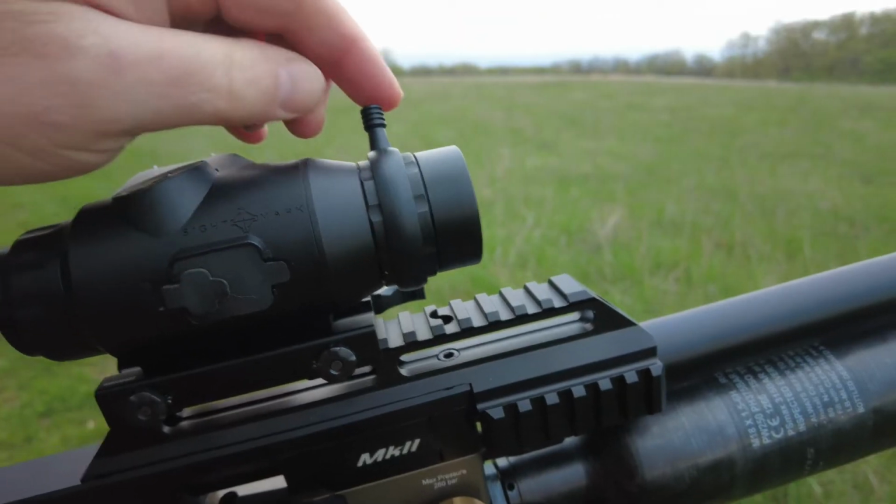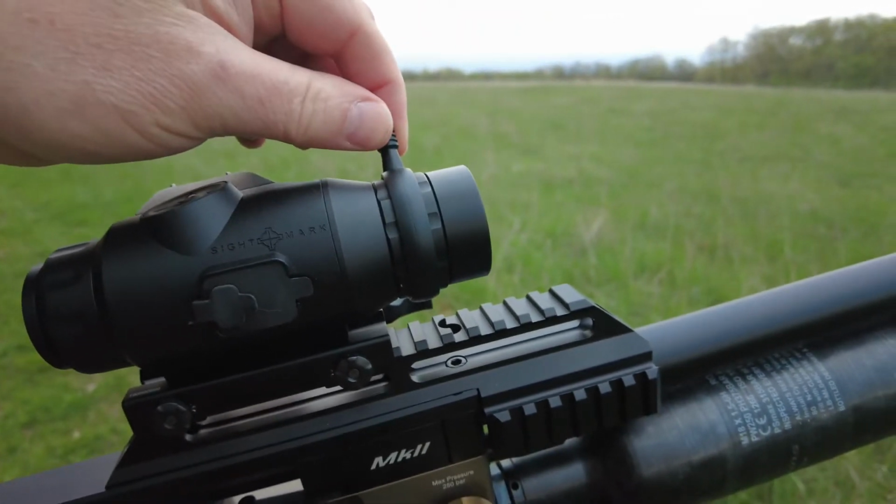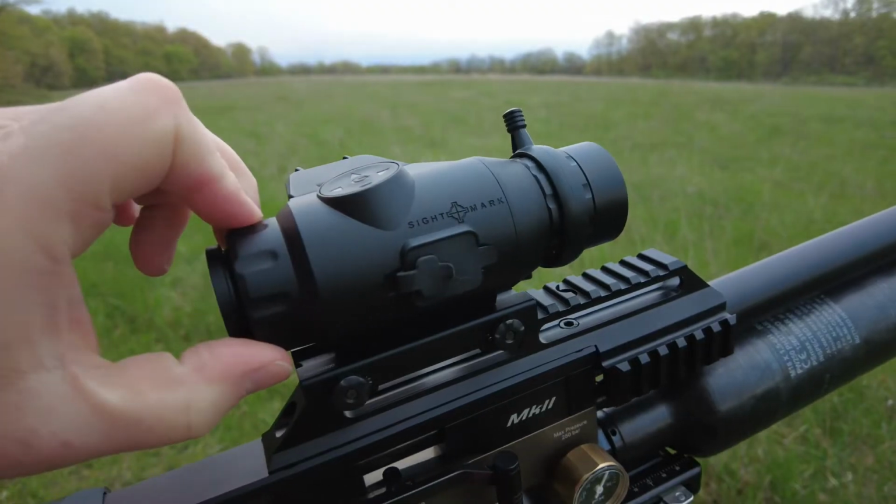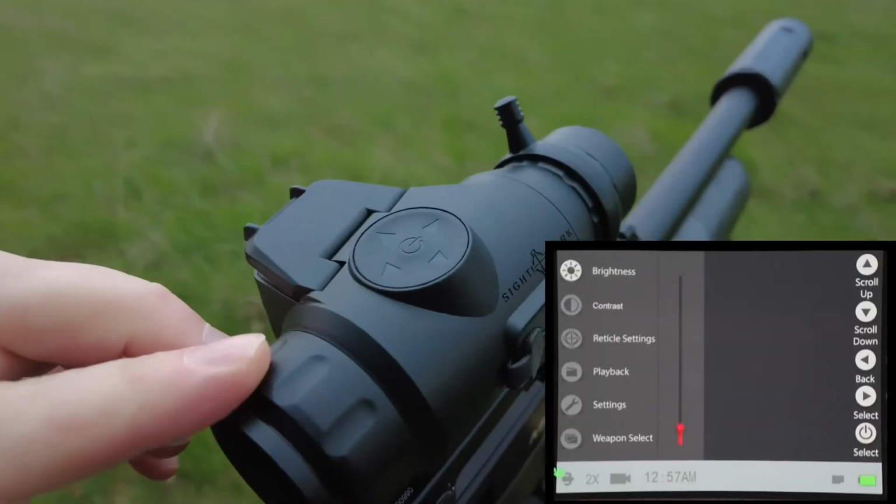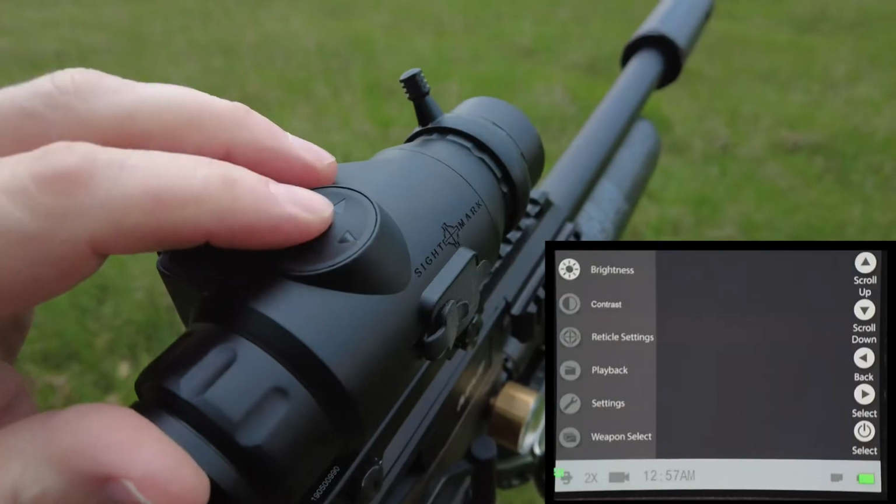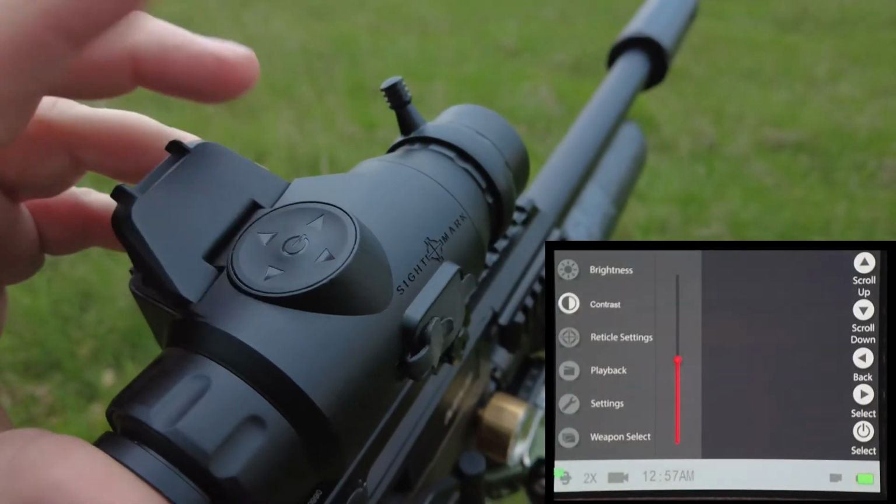You've got a focus adjustment up here on the front of the device. They put this nice little throw lever up there. On the rear back here, we have diopter control. So you have front focus up here, rear diopter for focus to the display. Up on the top, we've got about the simplest button operation pad that you've ever seen. Essentially very intuitive. You have a center button press and then just up, down, left, right arrow keys.